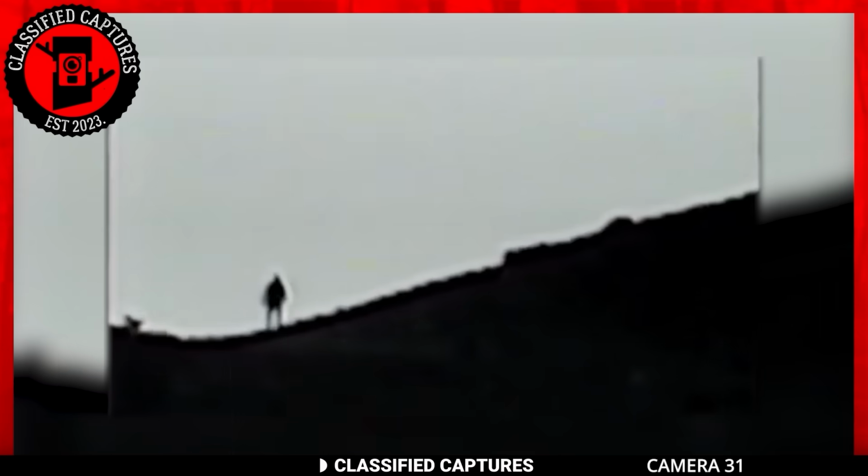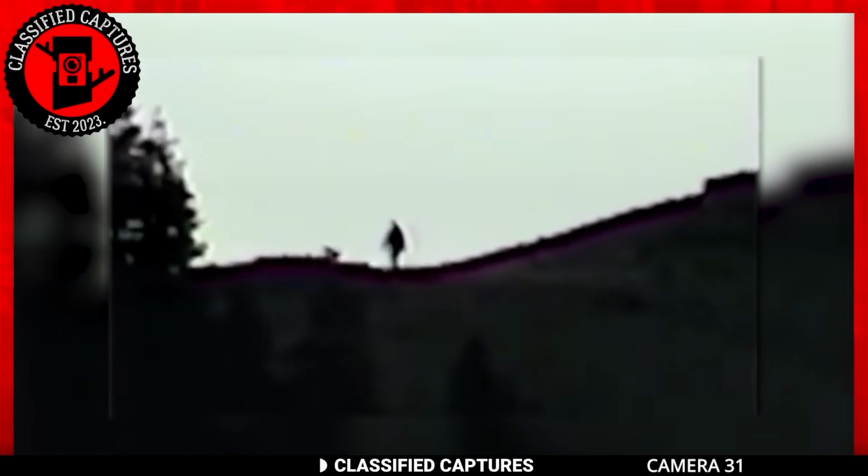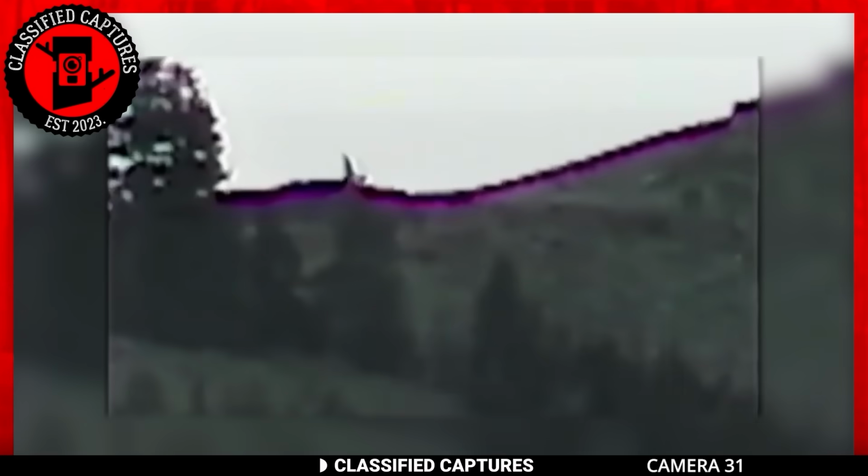Watch this zoomed-in footage. You should see that although it's walking as humans do, it's clearly not human. I mean, pay close attention to its body proportions as well. It's also definitely much bigger and taller than a human would be. What do you think, though?